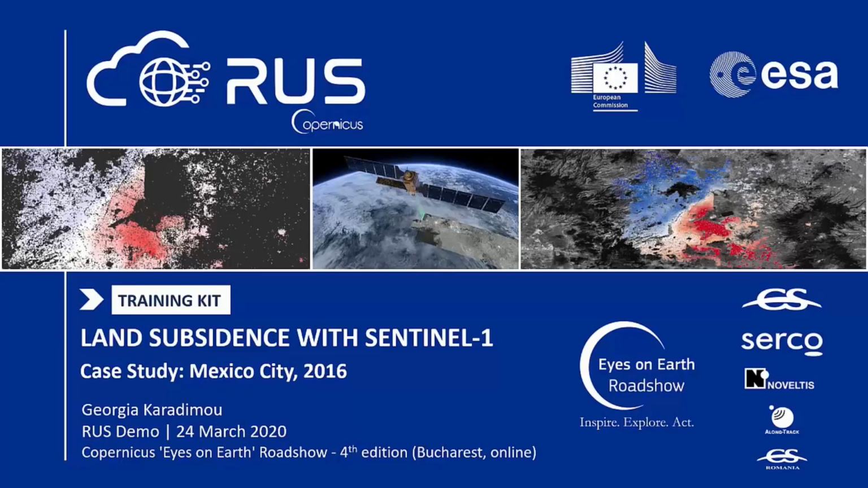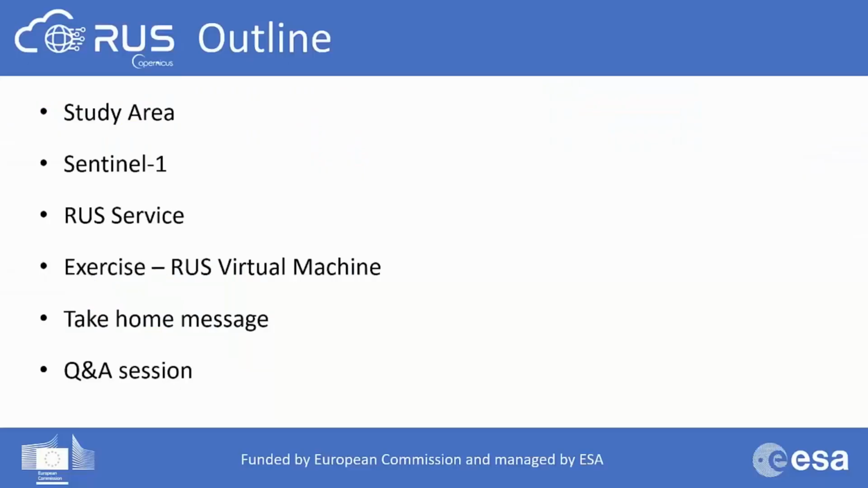Okay, so in this demonstration, we will learn how to use SAR interferometry to identify and map land subsidence using the ESA SNAP Sentinel-1 toolbox. We will talk a bit about the study area, the Sentinel-1 constellation, the RUS service. Then we will continue to the exercise in RUS virtual machine. We will have the take-home message and a Q&A session will follow.